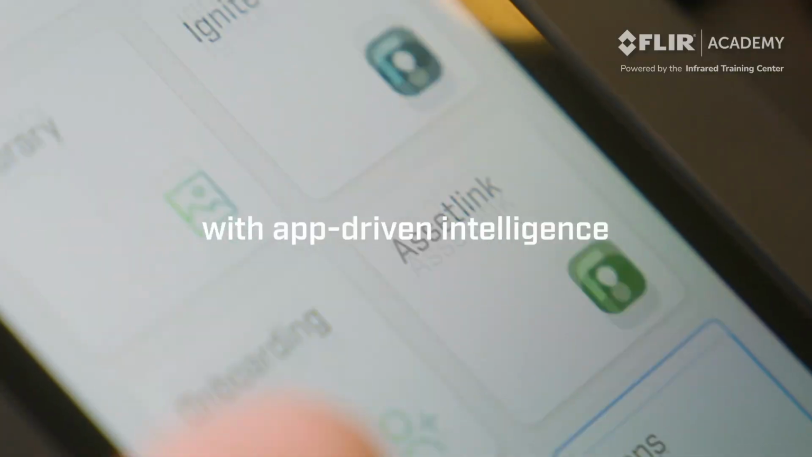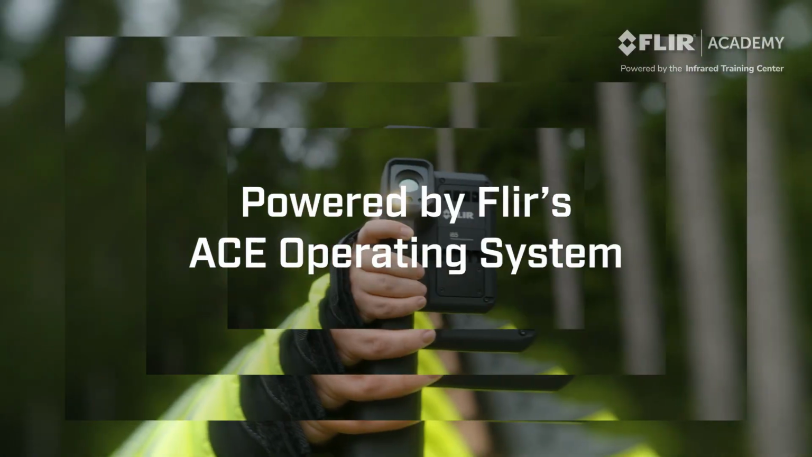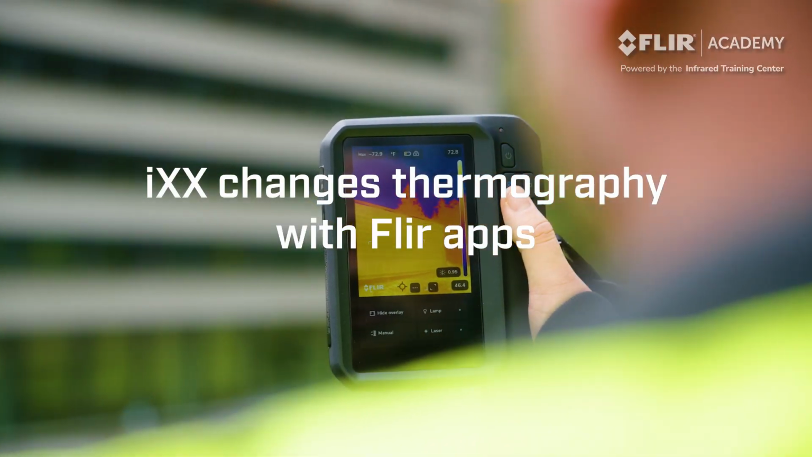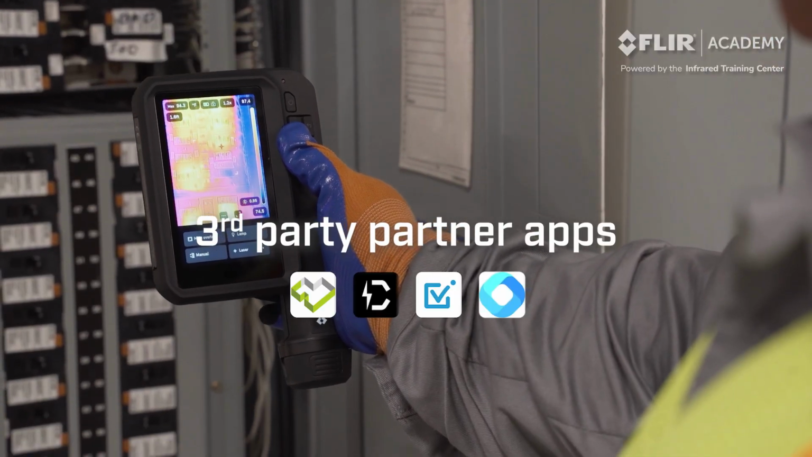These apps represent the true functionality of this thermal imager and provide thermographers with a powerful decision-making tool that improves their efficiency and enhances their inspection capabilities in the field.